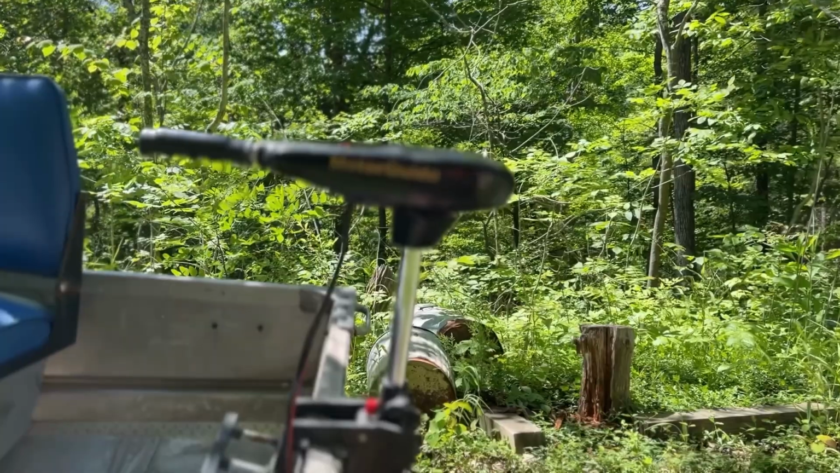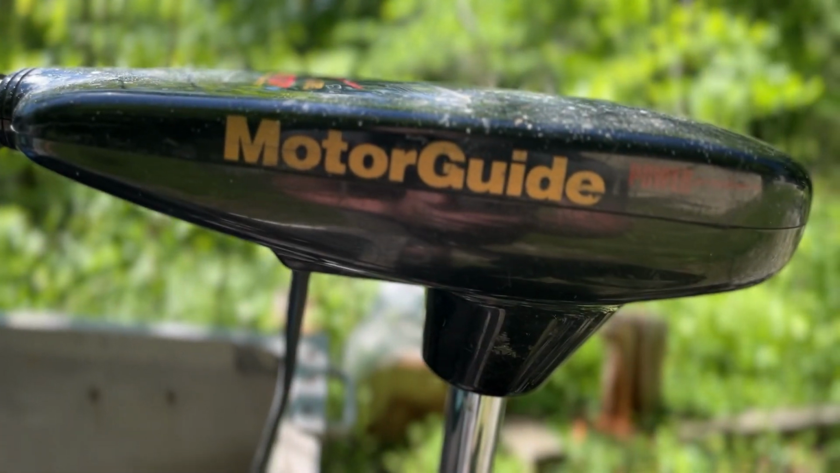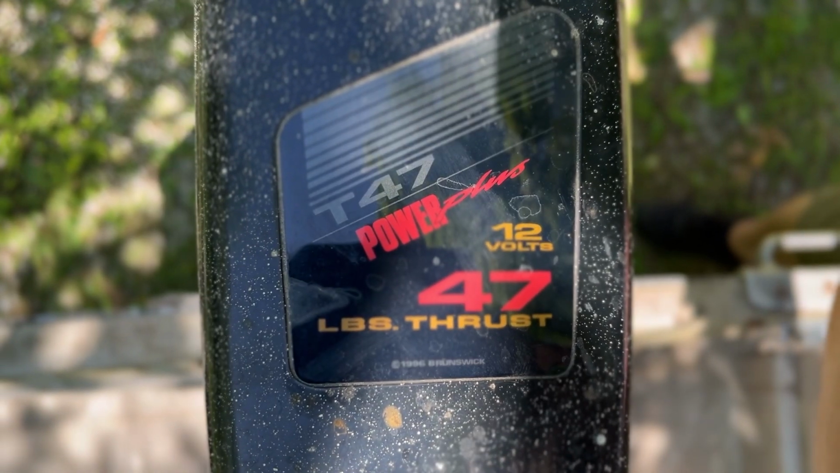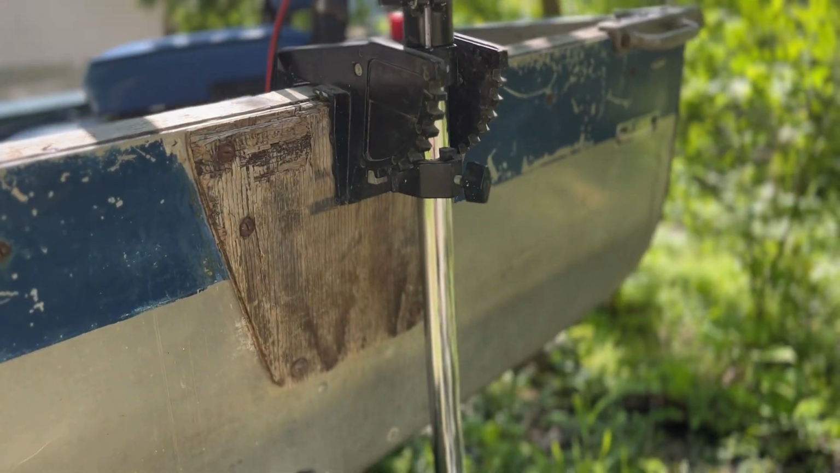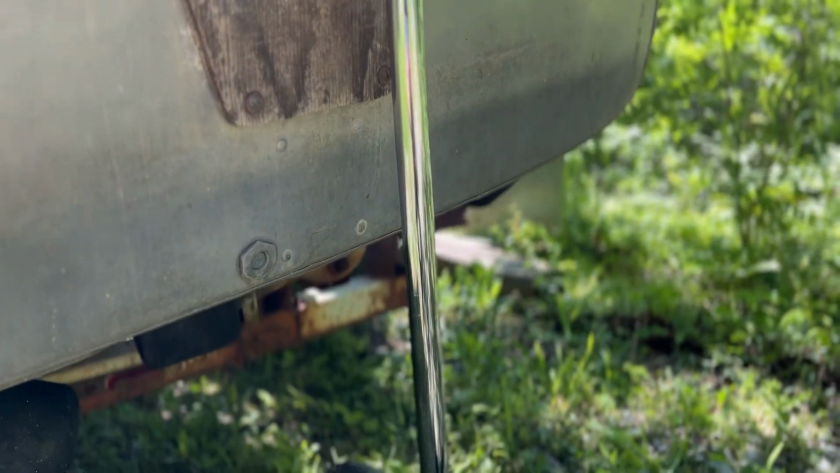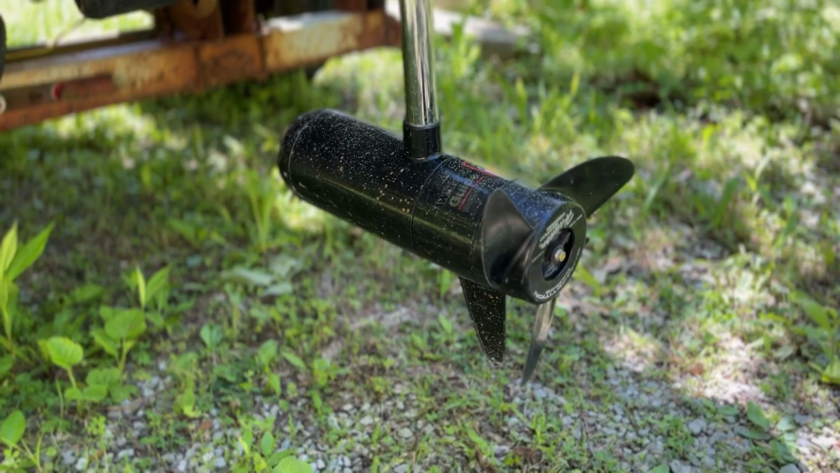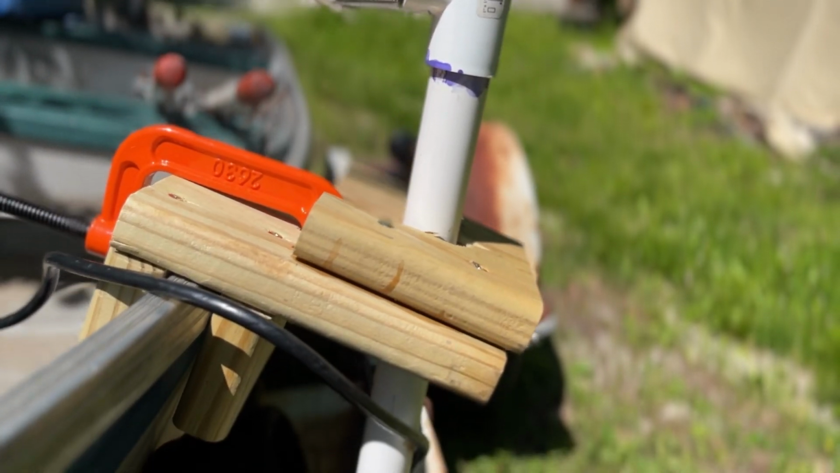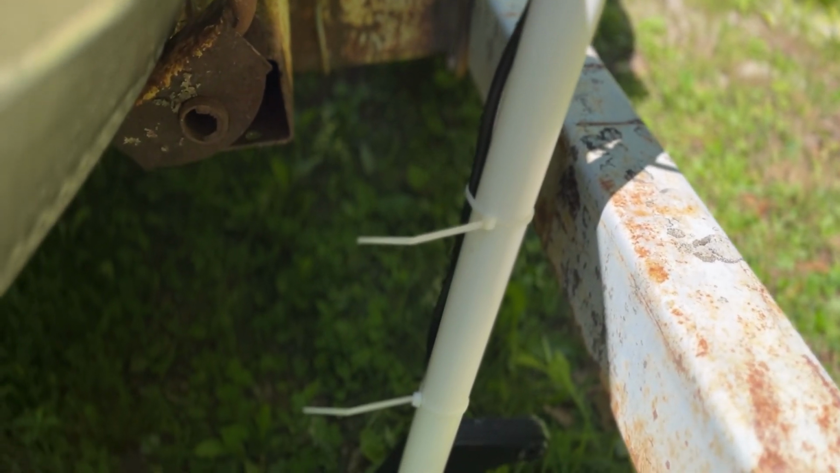It was awesome. Right next to that, we have a Motor Guide trolling motor, 47 pounds of thrust. It's a 12-volt trolling motor from the 1990s. And this thing, same deal. We attached it to a fresh battery and it still hums great. Dan, the handyman, made this awesome transducer mount for the side of our boat.